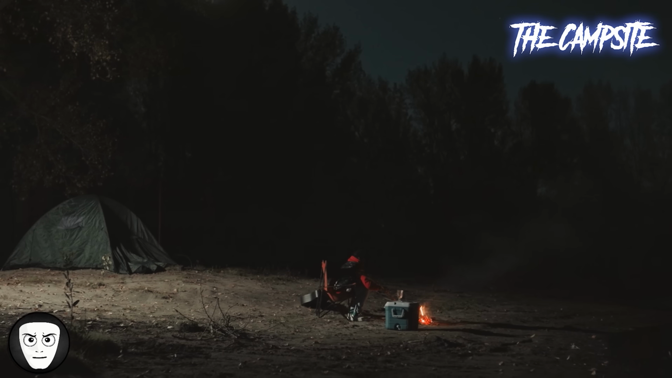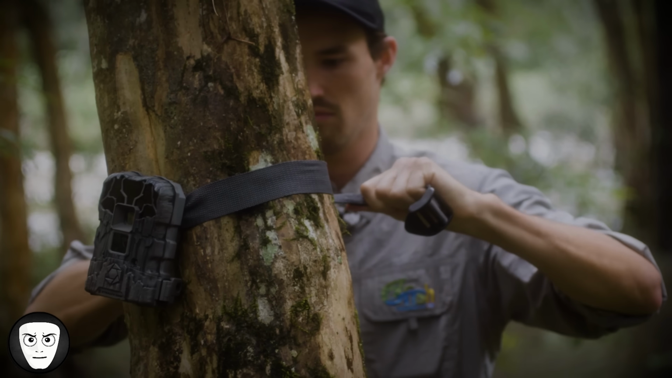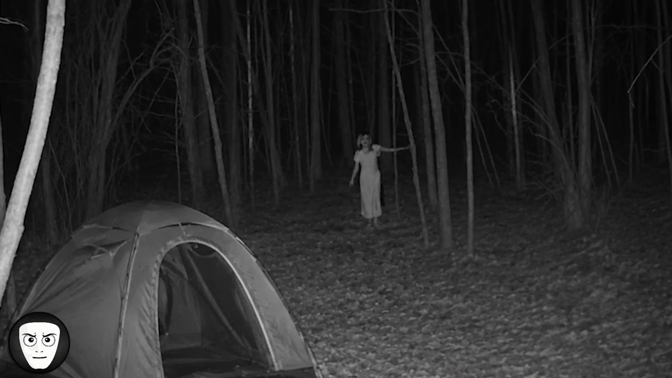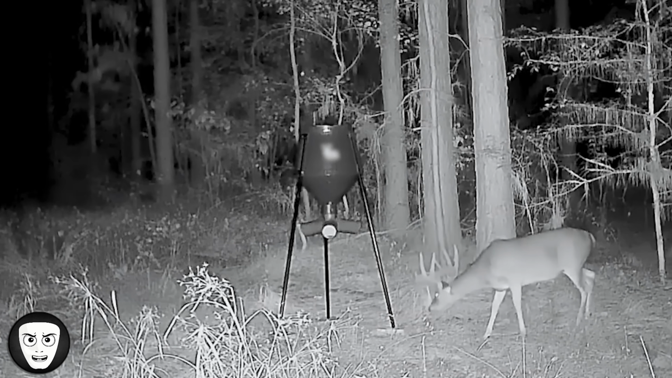This person was on a camping trip in a remote forest and decided to set up a trail camera to see if any wildlife would pass through during the night. The camera quietly recorded the area for hours. The next morning, he checked the footage, and to his shock, it hadn't just captured wildlife.